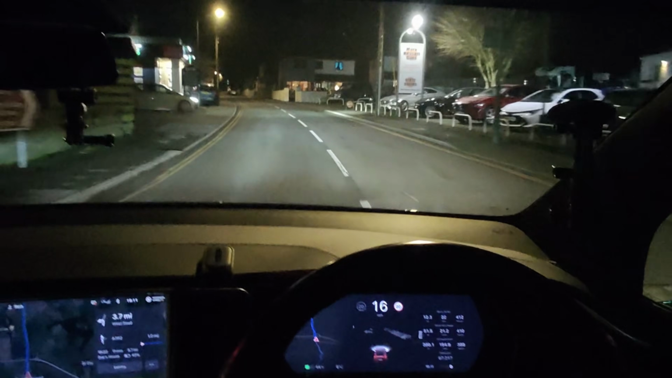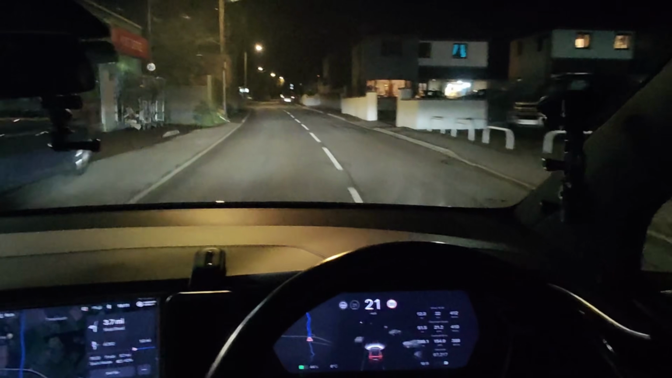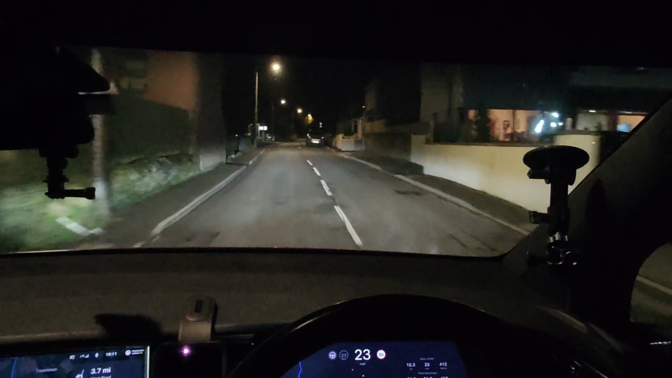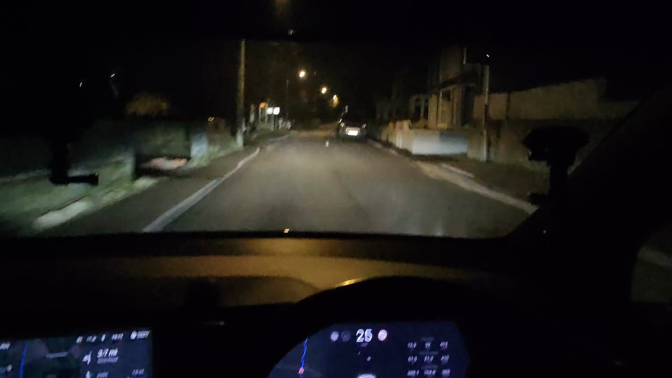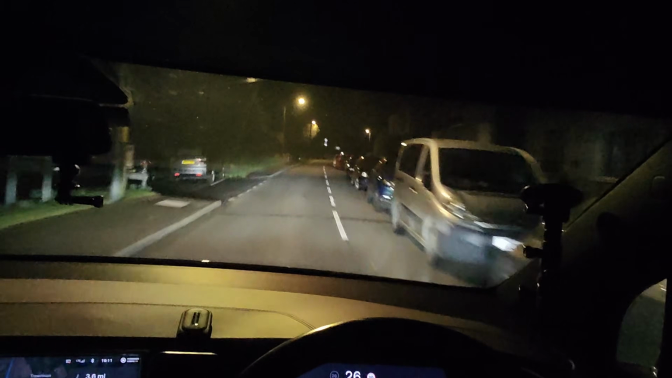So I'd normally turn in from the right hand side, and now I'm back on where I need to be. So we're at 44%. It says we're going to arrive with 42. I thought it was 43, but there you go.